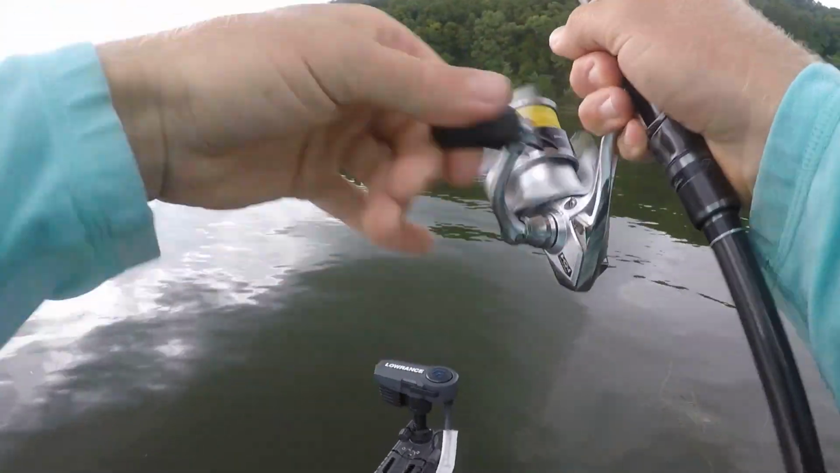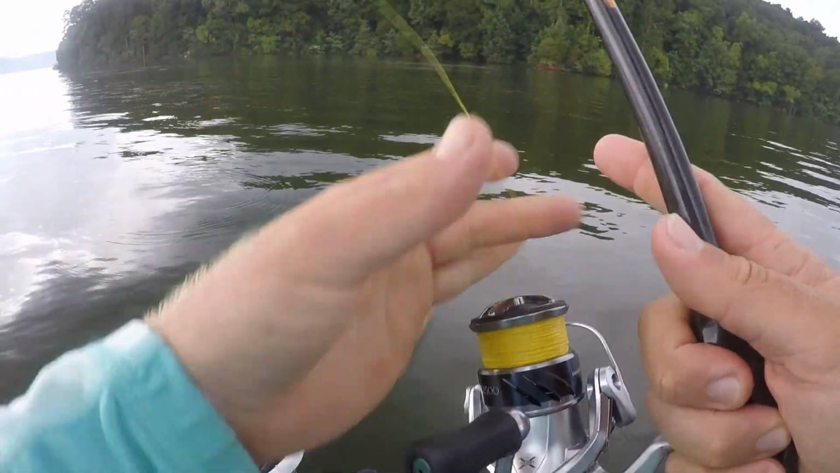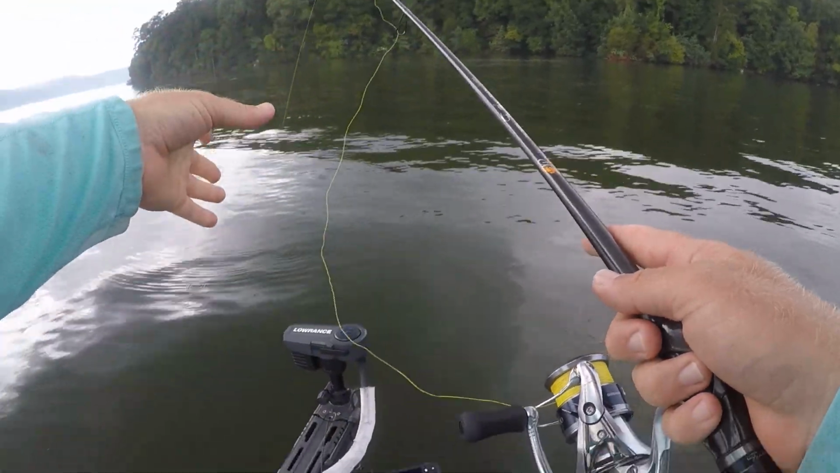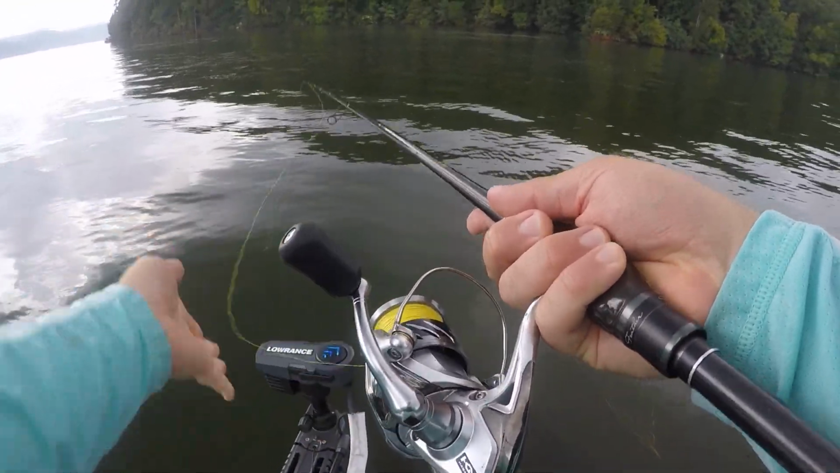That's not quite 40 feet. We want to get a little further. It's hard because of all that eelgrass, we don't want to end up in all that. So that's a little bit closer than 40. That's probably 35 feet right there. That'll work. That's still going to fall in the vicinity of a bunch of fish. So, okay, we're going to let it hit the bottom. Like I said, that yellow braid is really going to allow that to be easy to tell.